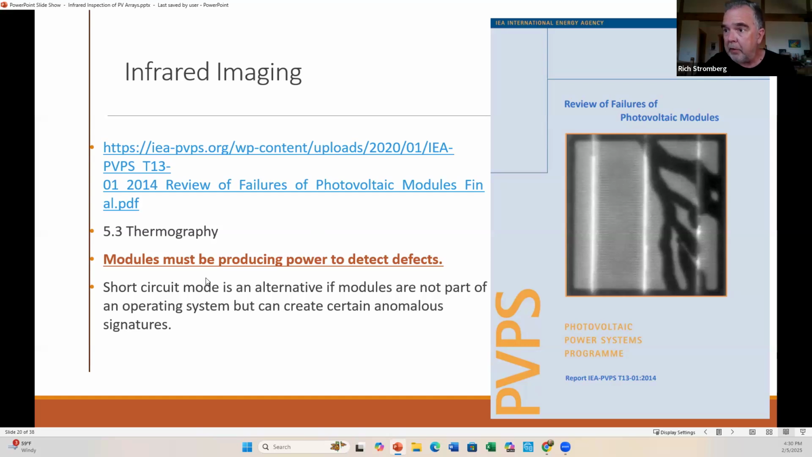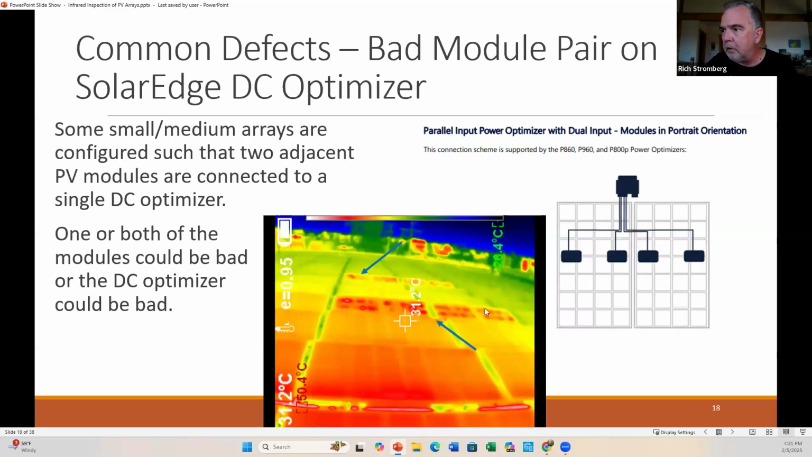So, short circuit mode is an option. Let's say you just have a module you pulled off a pallet. You can point it towards the sun and plug the positive and negative of that single module together. It's safe to do that on a single module. Don't ever do that on more than one module, because that is so much more power going through. But you can sometimes find defects by putting them in short circuit mode and leaving it there for 10, 15 minutes. Sometimes you get that mottled pattern that looks like this, depending on the module type.